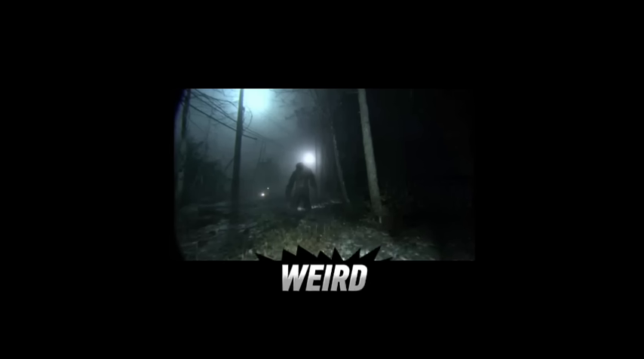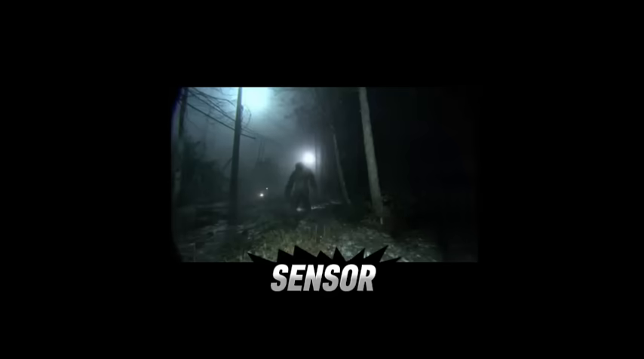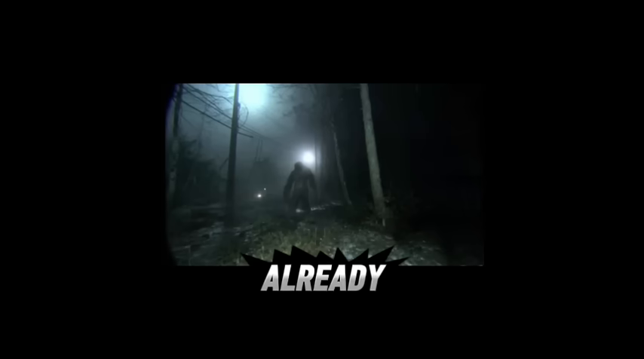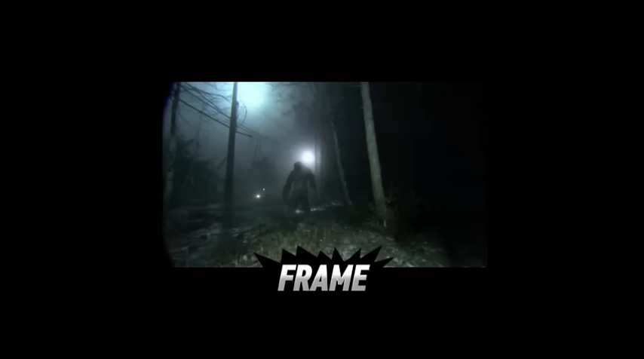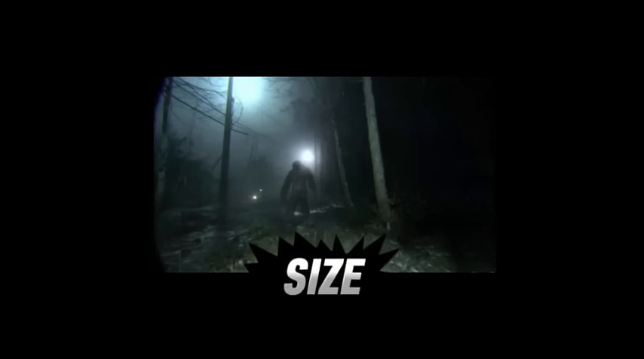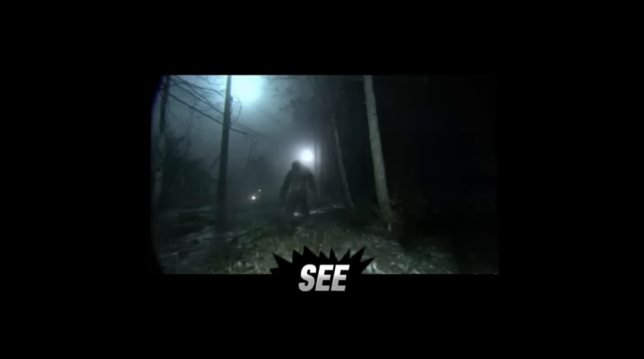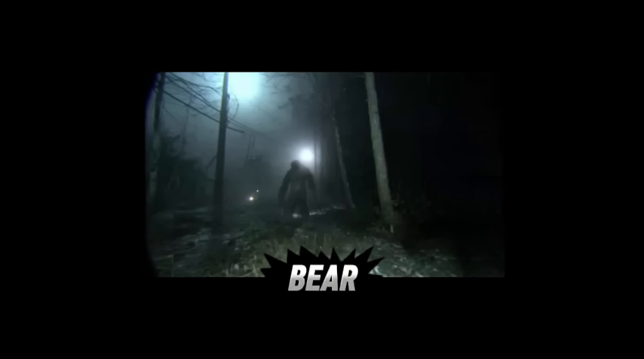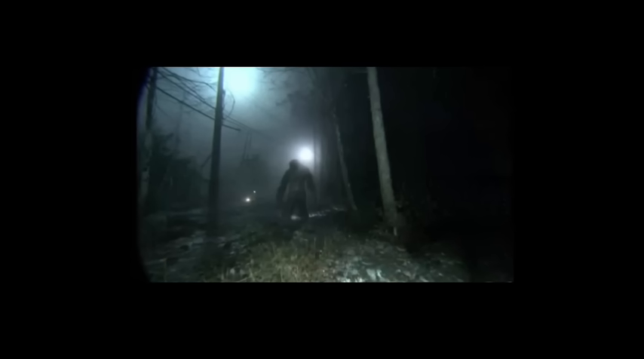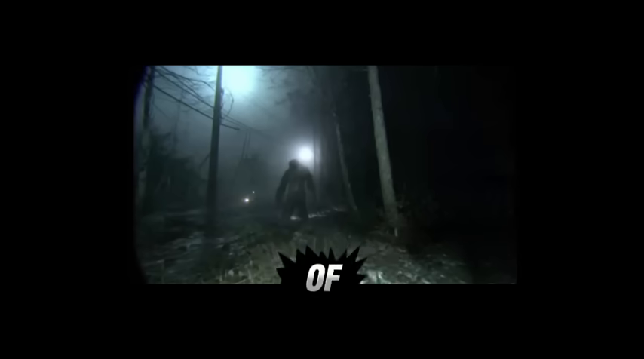Anyway, the weird part is that the sensor did not trigger until after this thing was already walking through the frame. It's hard to tell in the picture, but it was moving really fast, too fast for something of that size. You can kind of see the blur if you look closely near the legs. And it's not a bear. Believe me, I've lived here for 14 years. I've seen dozens of them.